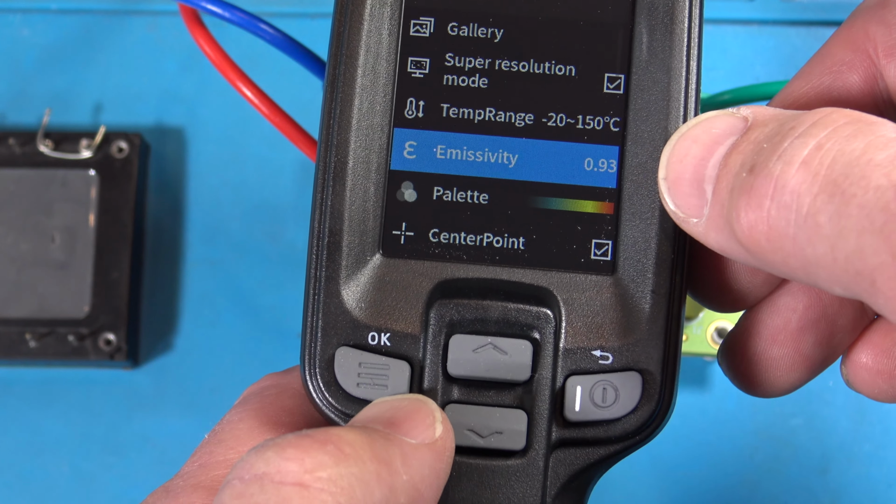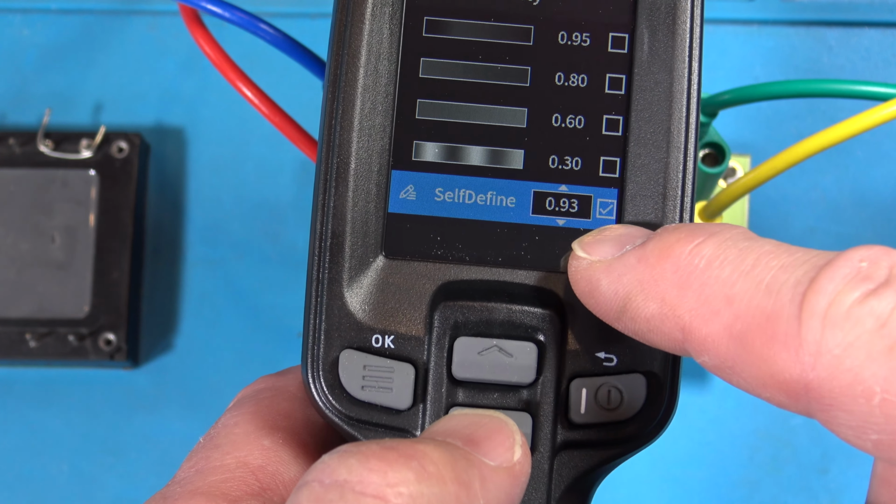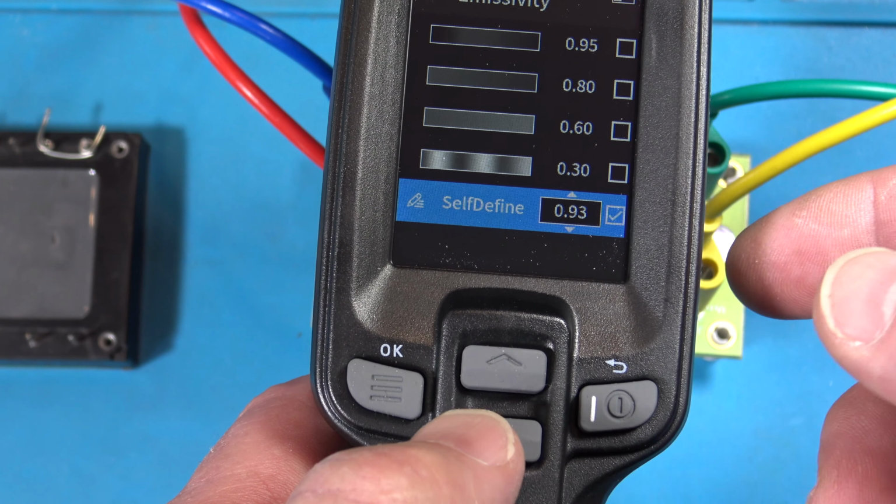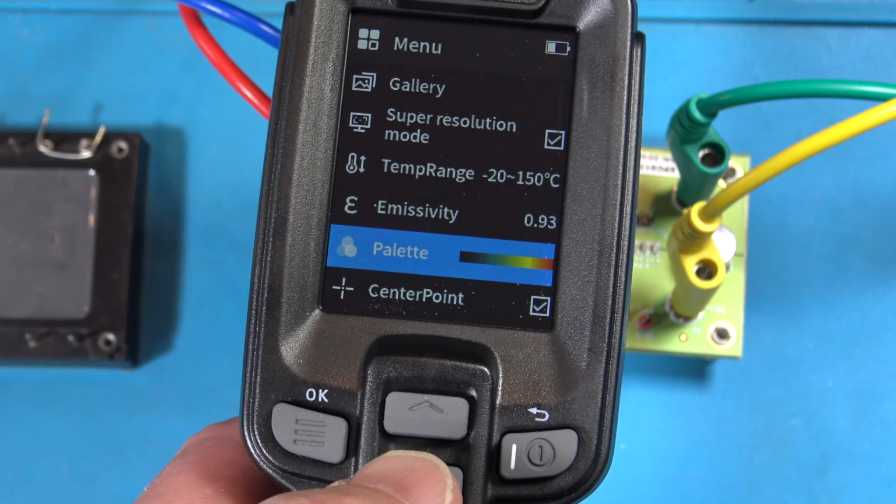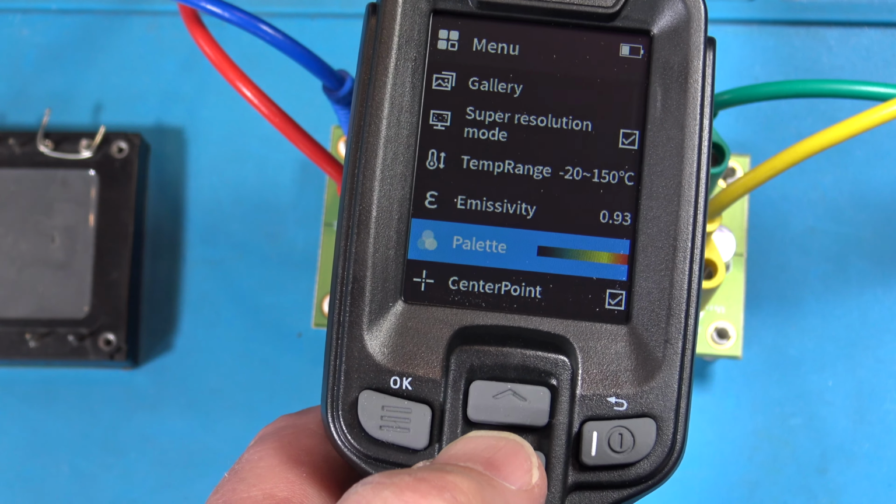Emissivity set for 93. I can click on that, and it's in the manual mode, and then it has these other modes you can just select, some default modes, okay? And then the palettes. I wish the palettes worked a little differently, but I'll show you that in a minute.